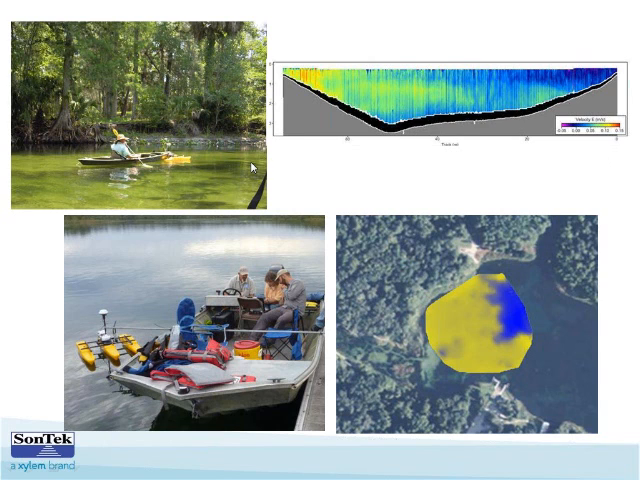So here's them making a discharge measurement. Here's a discharge measurement from RiverSurveyor Live. And then here's their setup for using HydroSurveyor. And then this is the bathymetry that resulted from the training. And this is like what they will be surveying, or what they will be doing at Silver Springs as well.